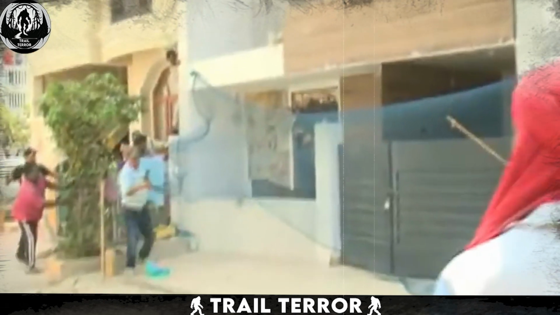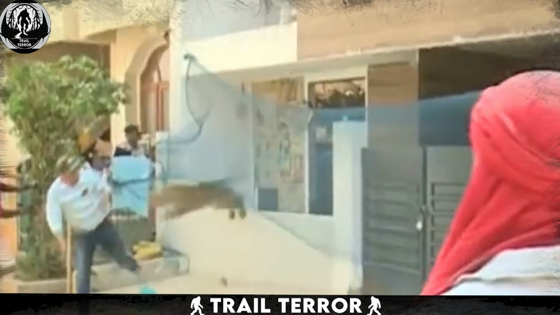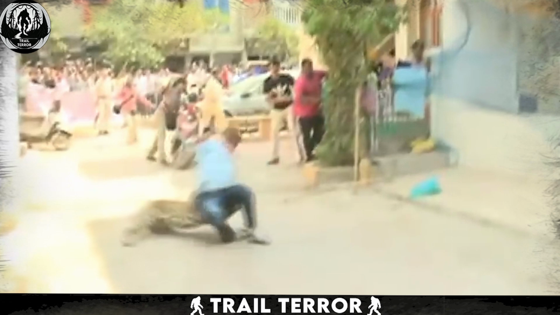Despite the men's desperate attempts to hold the net and block its exit, the leopard finds another way out, near the door, and lunges at one of the men, knocking him to the ground before fleeing the scene.